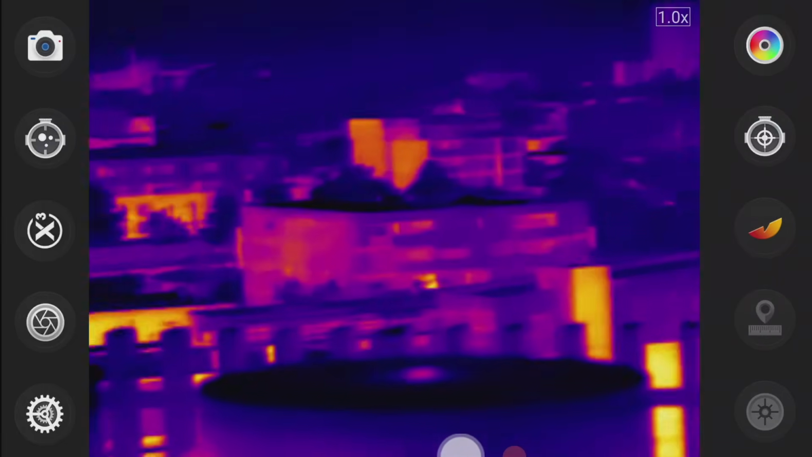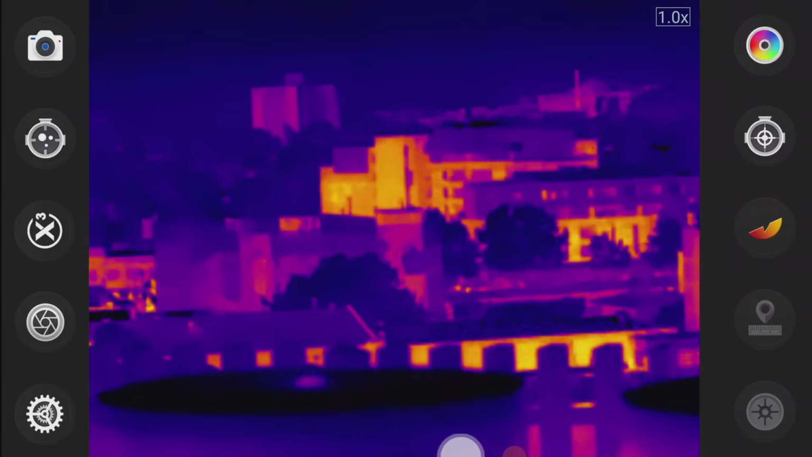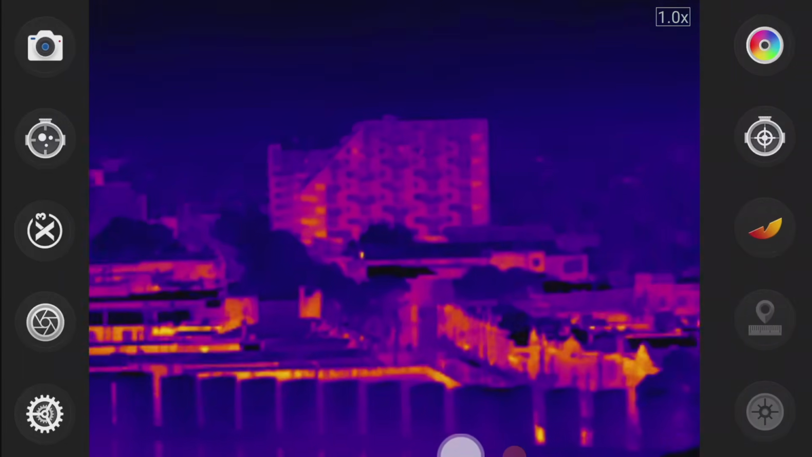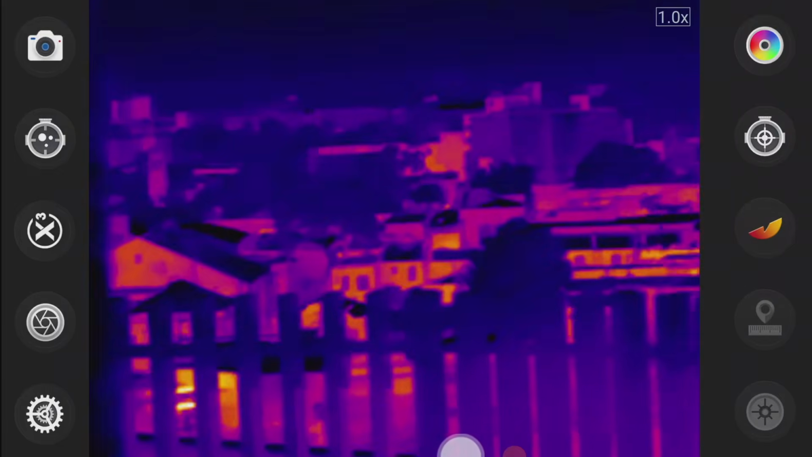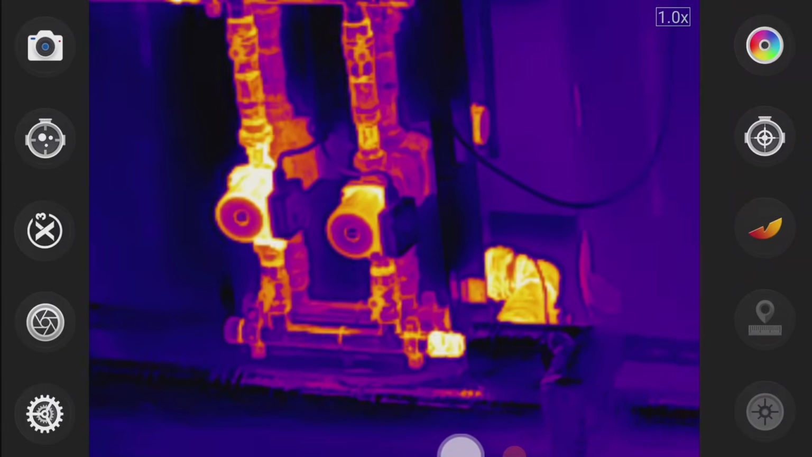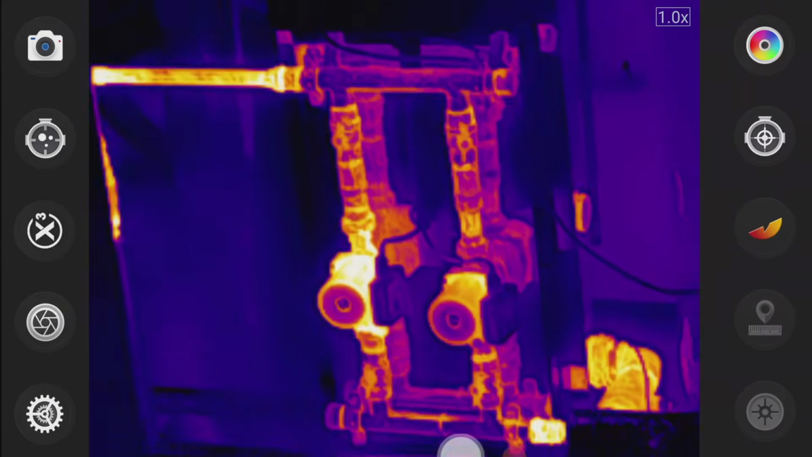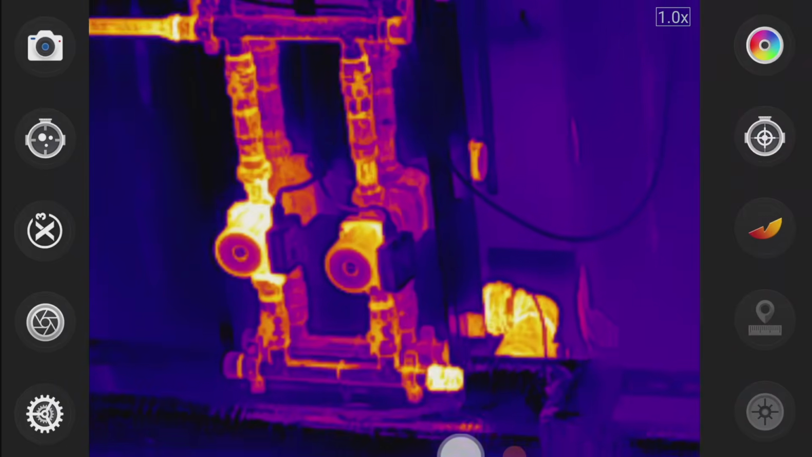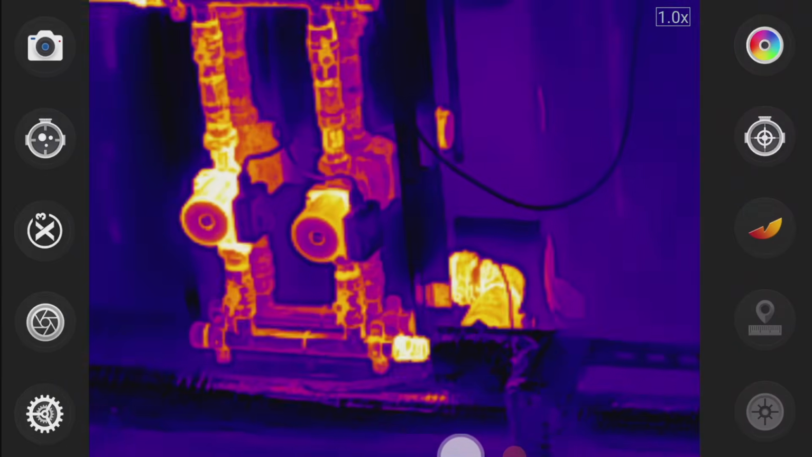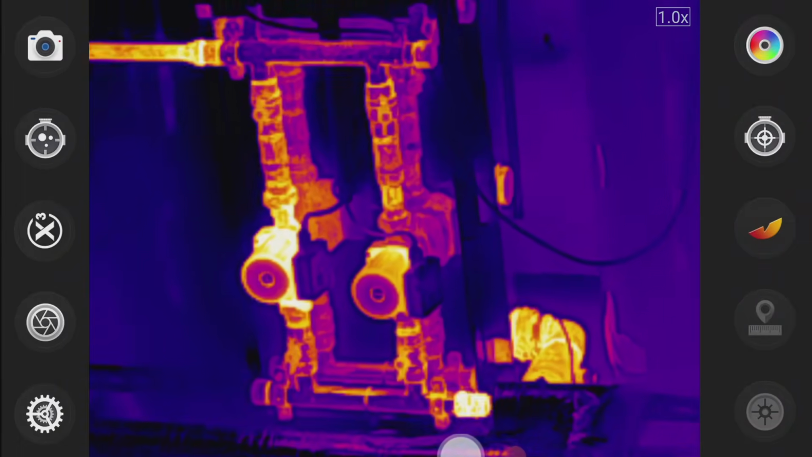Go over to the left, see if there's anything out there. Very far away. This is a few hundred meters away at least. But yeah, it's good to know that it works nicely up close. 20 millikelvin sensitivity, so that's how you get that real detailed heat signature. See how some parts are hotter than other parts as well, rather than just one color all the way through.